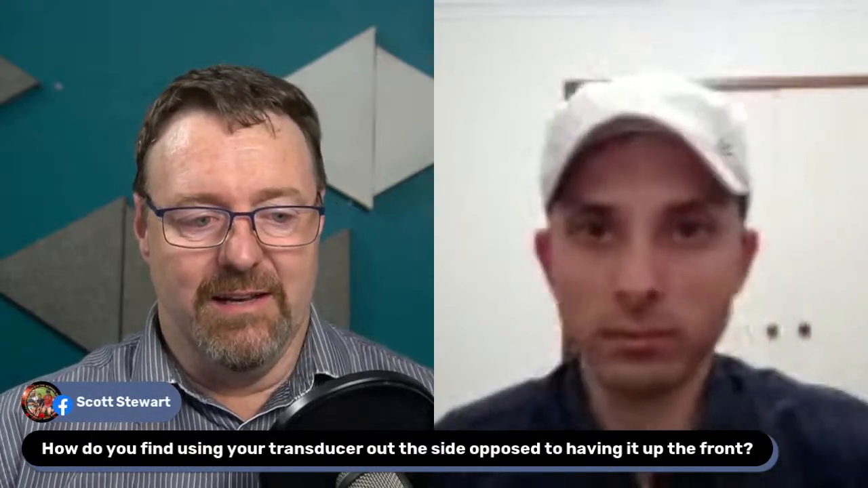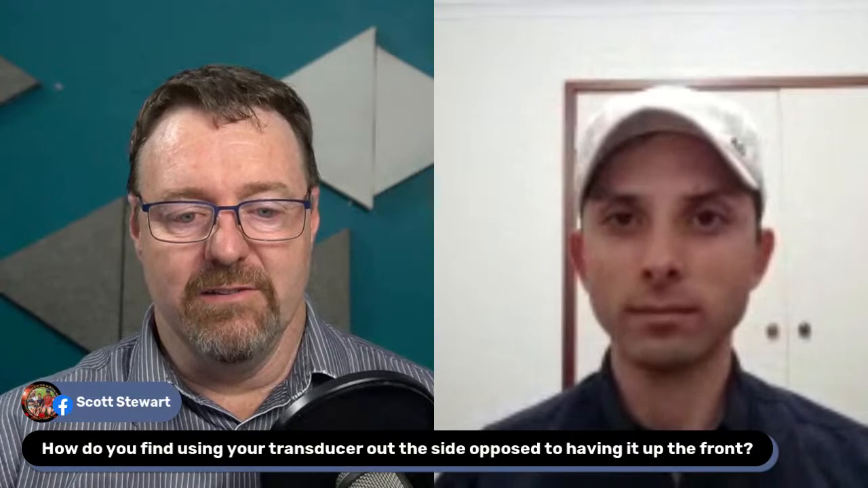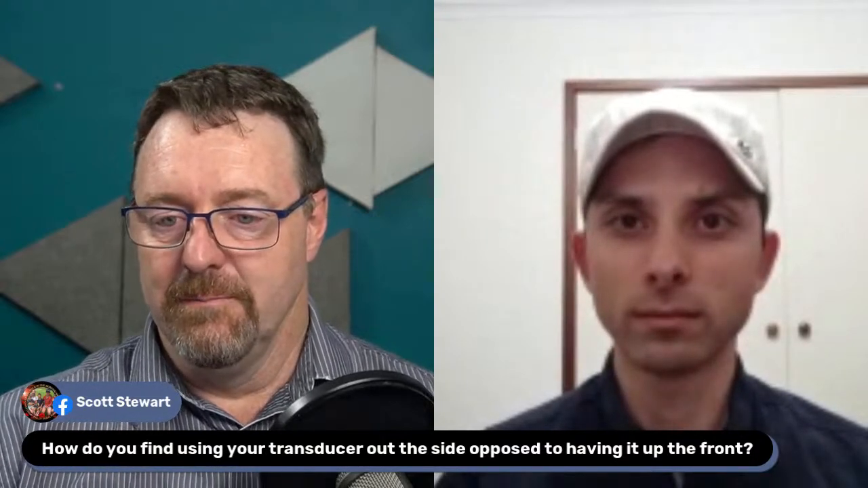So another question here. How do you find using your transducer out to the side as opposed to using it up the front? A bit confused on what that actually means, if you want to elaborate, but just to touch on how I have mine set up. I have mine at the front of the boat, and I'm using a pole setup. I haven't set it up on the back. I do have capability for that, but I like to be up the front of the bow, controlling my pole with my hand, and also fishing up the front primarily. So hopefully that answers your question. If not, just pop it in the comment.